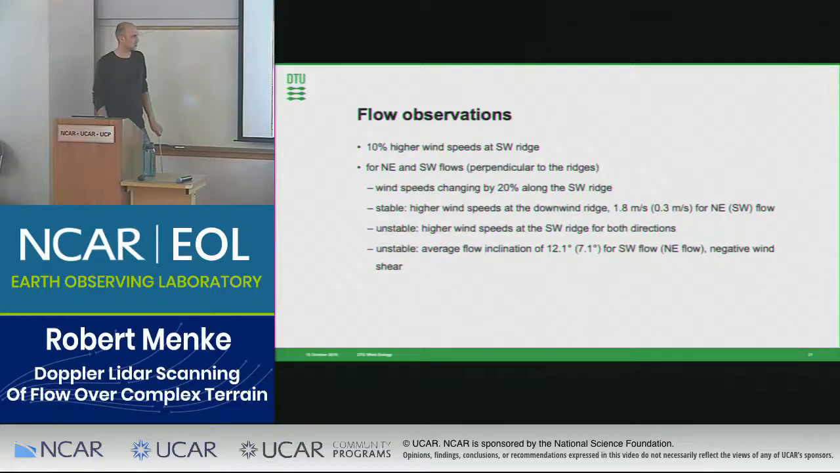And during unstable conditions, we find higher wind speeds at the southwest ridge for both wind directions. And looking at the mast data, we find very high flow inclination angles, positive angles at both ridges during unstable conditions, and also negative to almost zero shear, which highlights the complex interaction of flow and terrain.